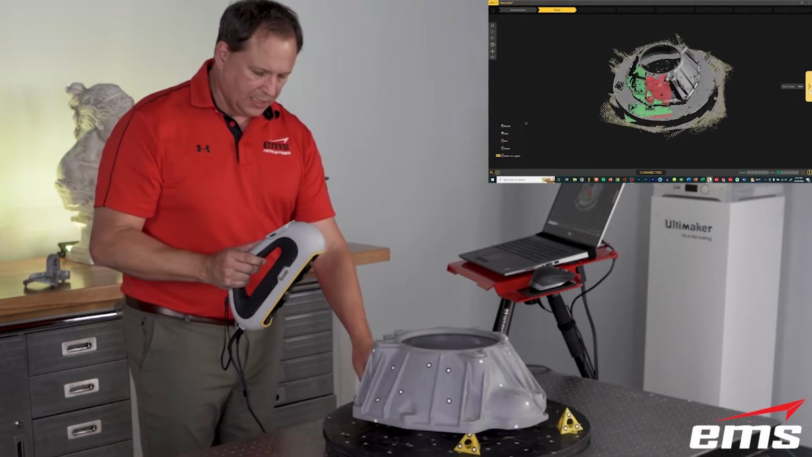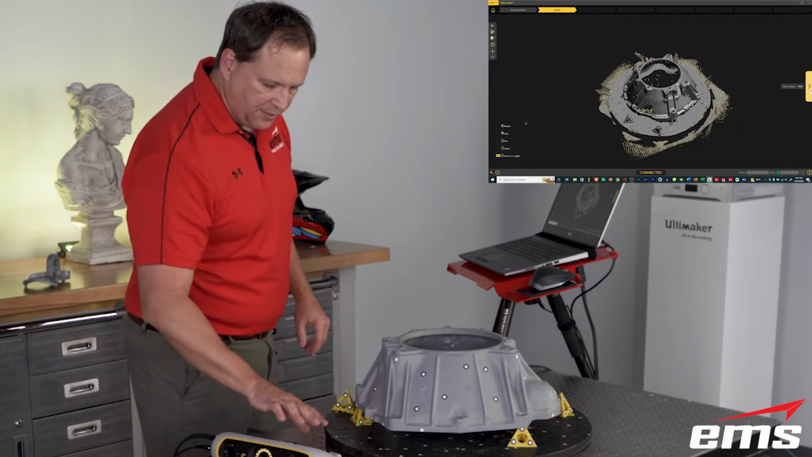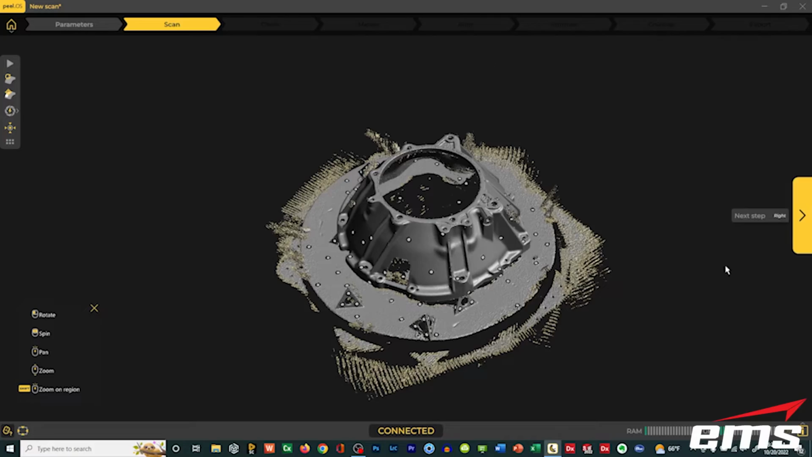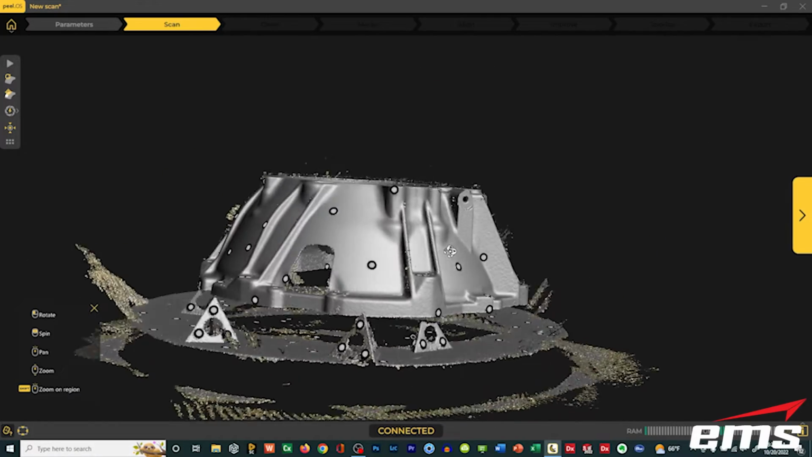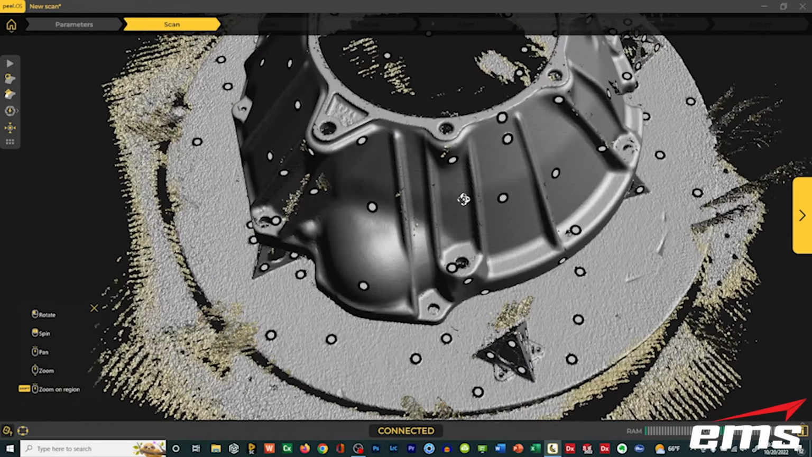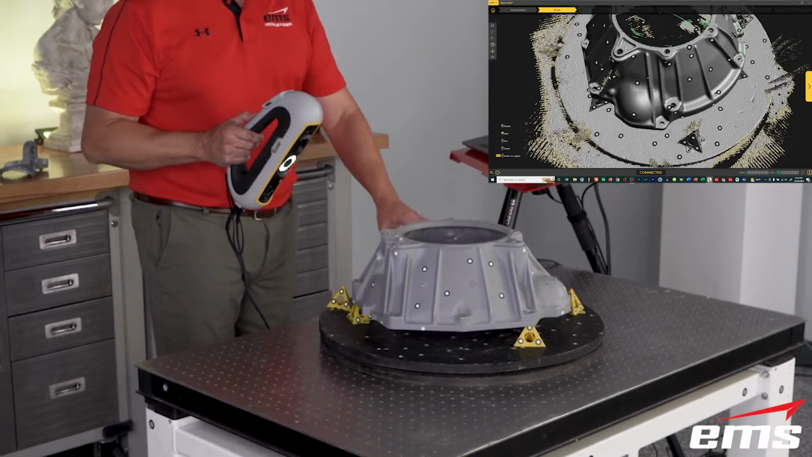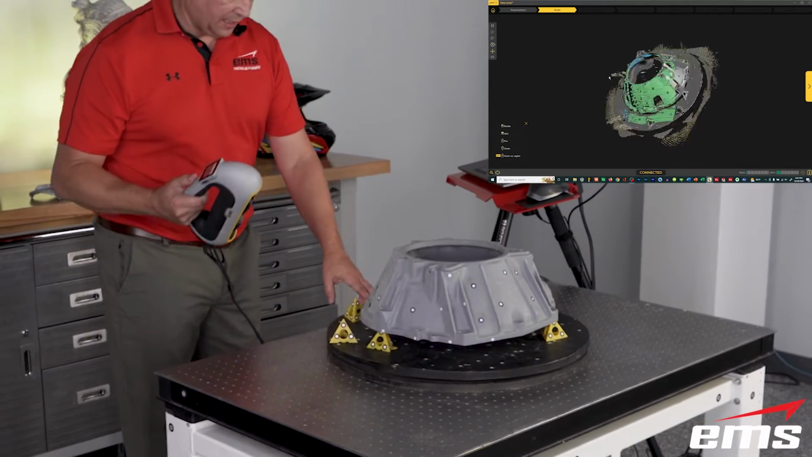So speaking of, let's say we think we're done. I can hit the pause button here. I can set the scanner down. It's got some rubber feet on the side of it. And I can zoom in and rotate and look at my data and decide, oh, gee, I missed an area over here. And I just go back, I push the button, and I start scanning again, okay?